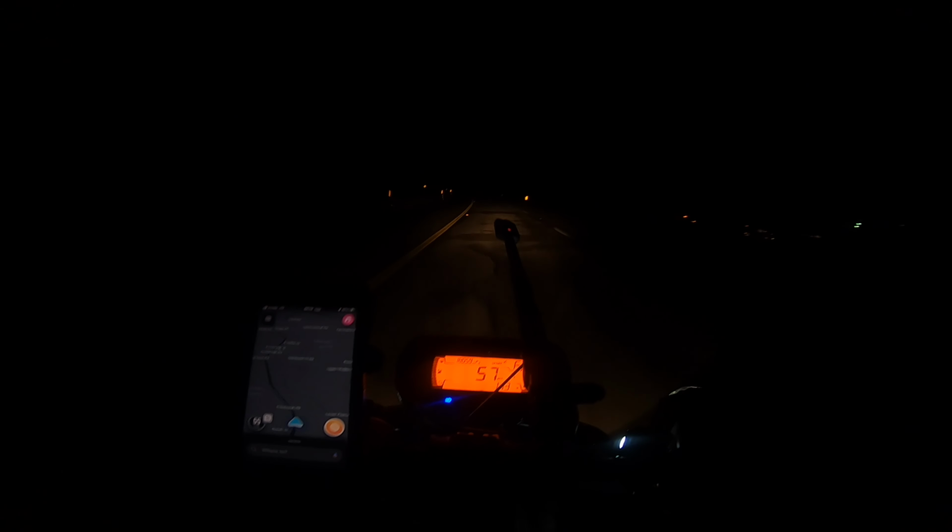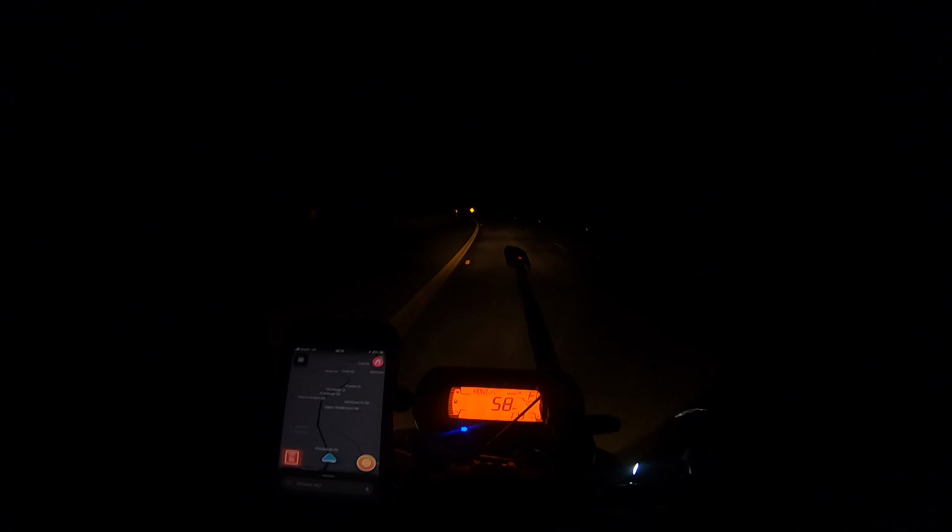I did see a really cool Ryker on one of the local Ryker pages I belong to on Facebook. A gentleman took all the removable plastics and painted his Ryker flat dark earth, and it really looked good.